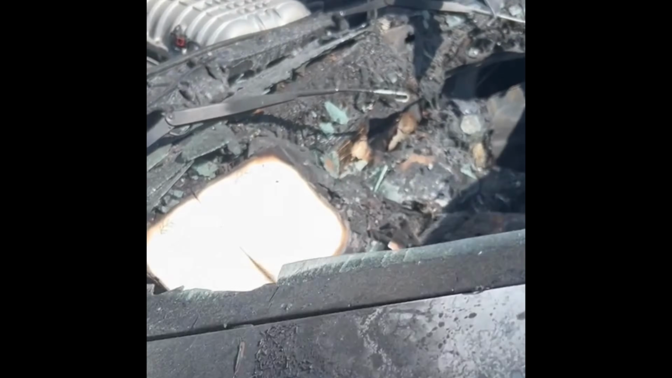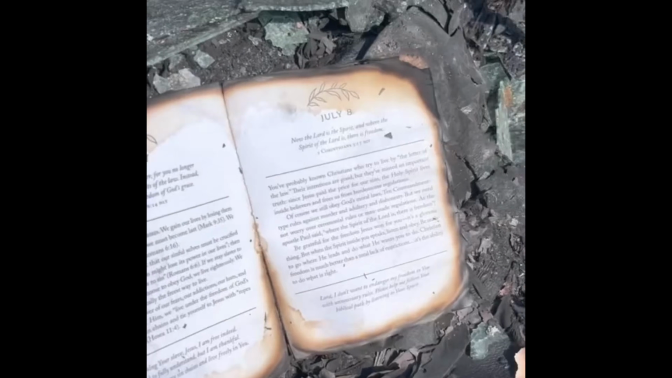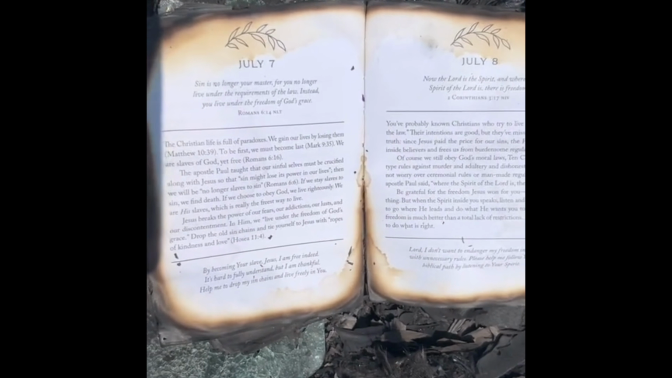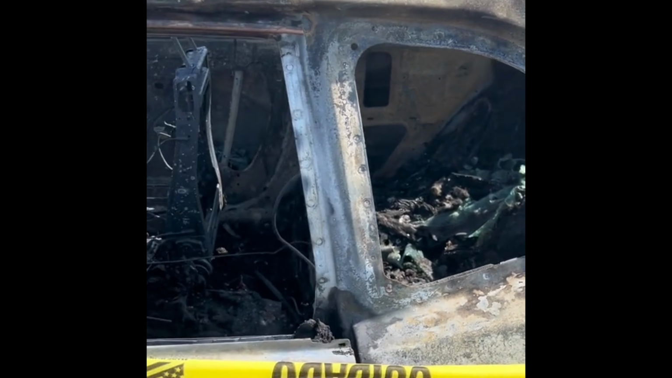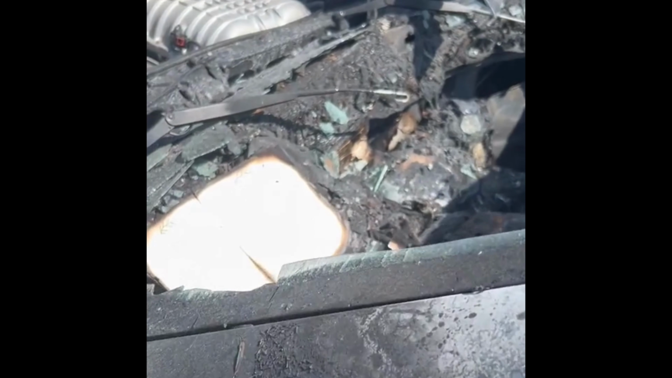You can see the entire inside of the car is horribly burnt and in pieces. However, a Bible devotions book open to the day's date was sitting there unburnt on the dash. The edges are charred, but the fire stopped just short of the words, keeping the book completely intact. How could this be? Paper is extremely flammable, so how and why did this not burn like everything else?